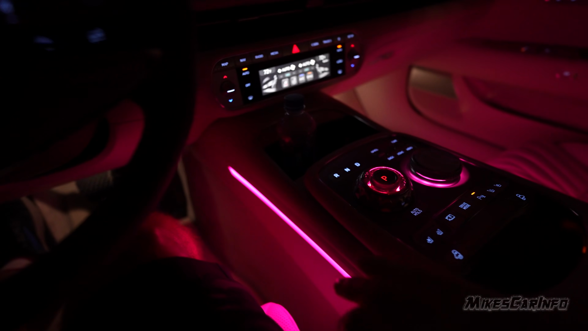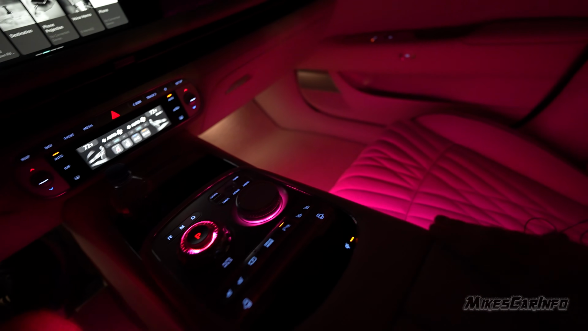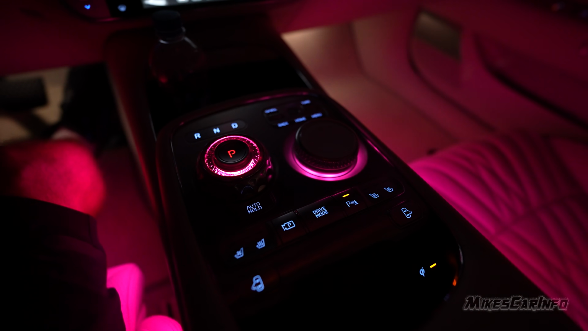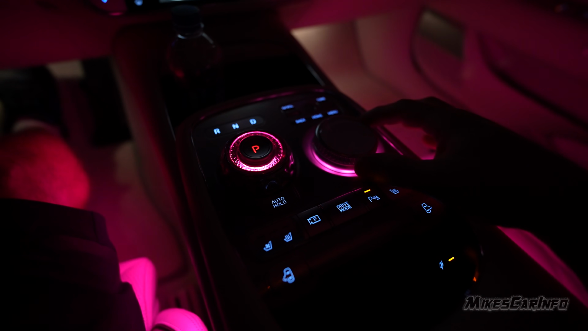There's mood lighting here on the side of the console that illuminates the sides of the seats. Really nice. And you can see that seat, it illuminates and shows you the quilting on the seat. It's really nice. Backlit buttons, and also this shifter. You can see the light in there, and then there's a dial.